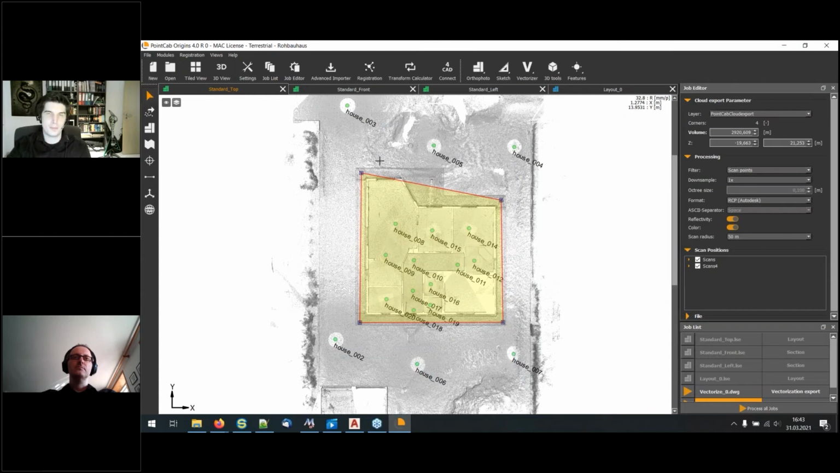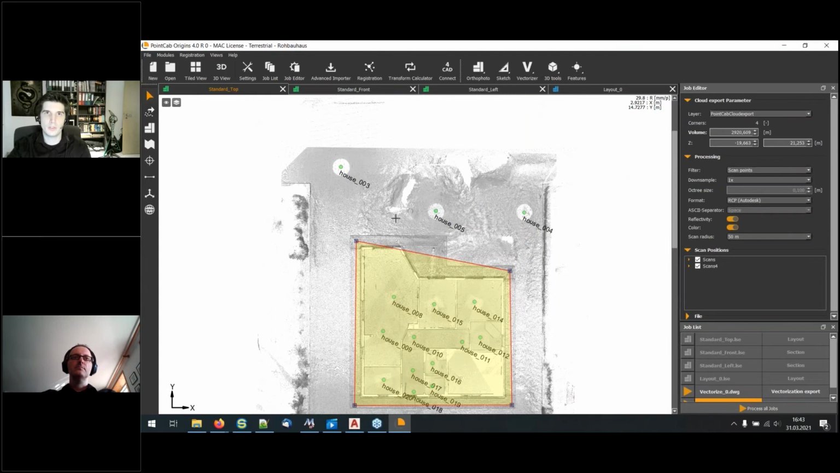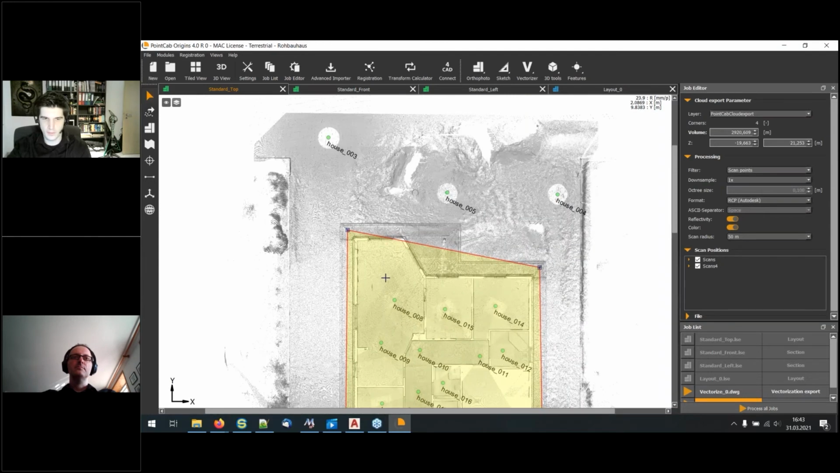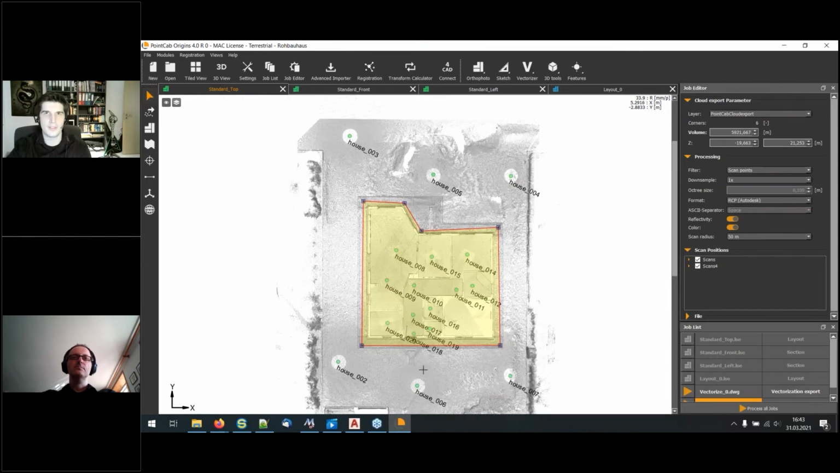But the PointCab team to the rescue, you are now able to insert new points. So if we move the mouse to the line here, you see the mouse cursor changes. And then I just need to press the left mouse button and I'm able to insert a new point there. So let's insert 2 new points and I'm able to finish that up nice and closely.